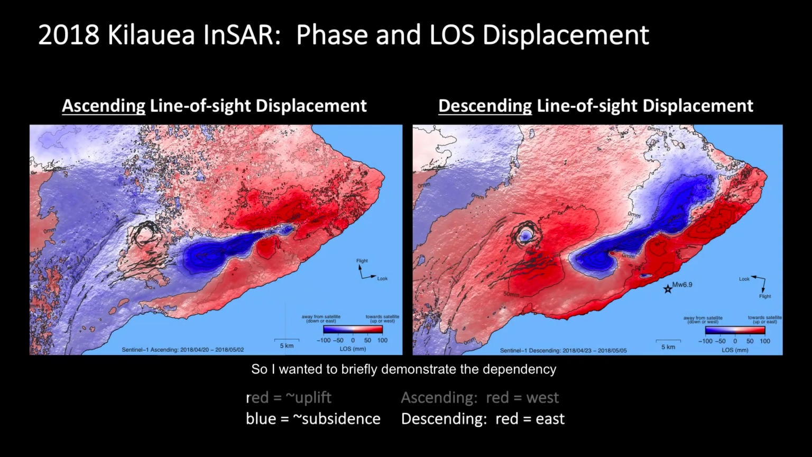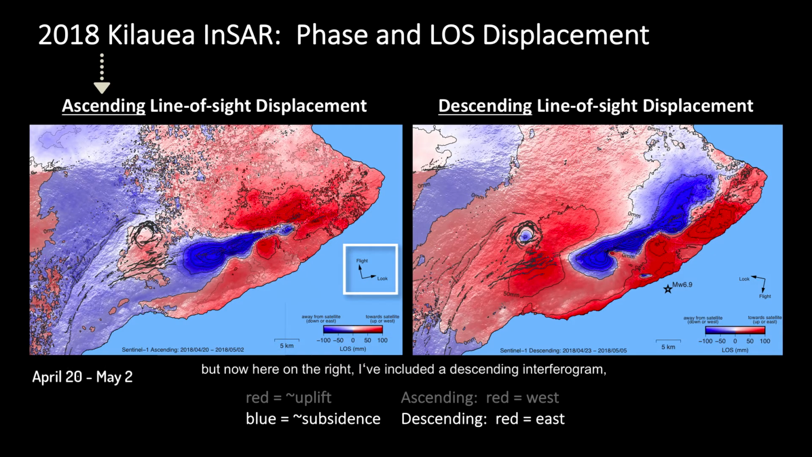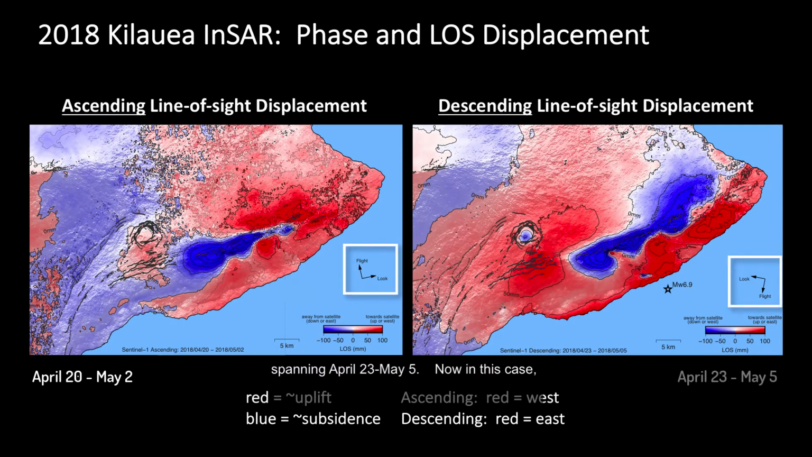So I wanted to briefly demonstrate the dependency of line-of-sight displacement on the flight path direction, where here we compare line-of-sight displacement maps for a sequential ascending-descending pair of images. Now on the left is the line of sight displacement for the ascending interferogram that we saw on the previous slide, spanning April 20th to May 2nd. But now here on the right, I've included a descending interferogram spanning April 23rd to May 5th.